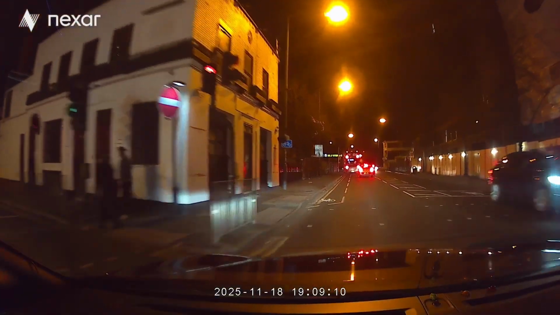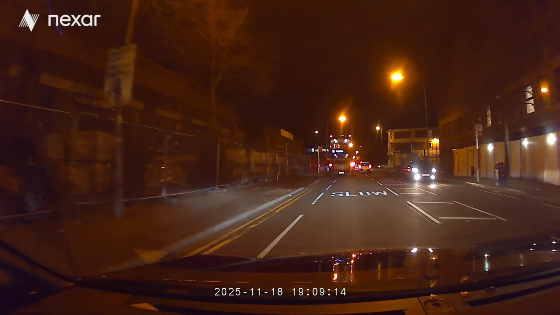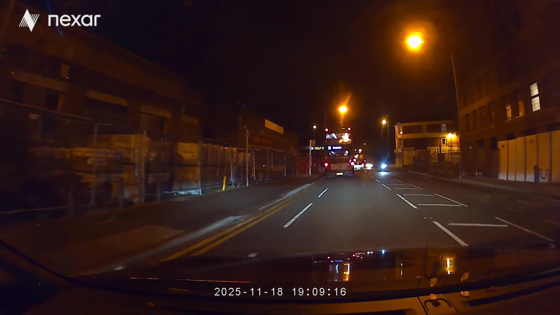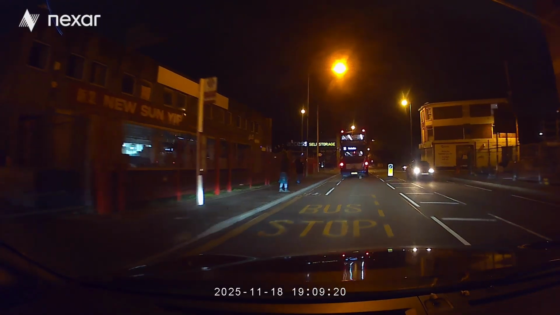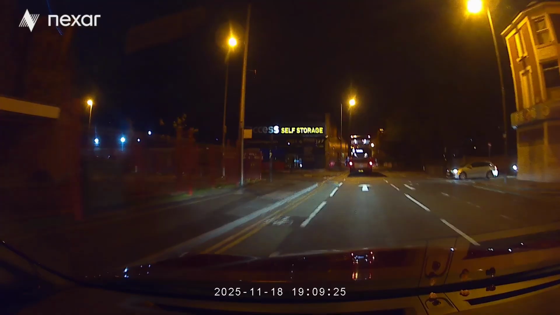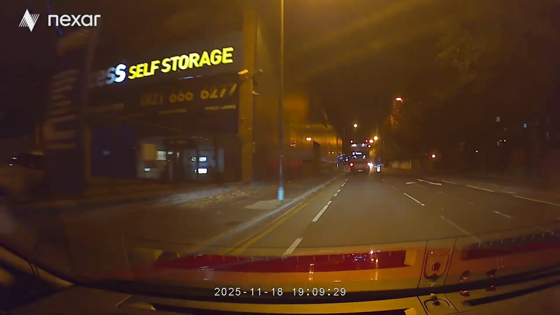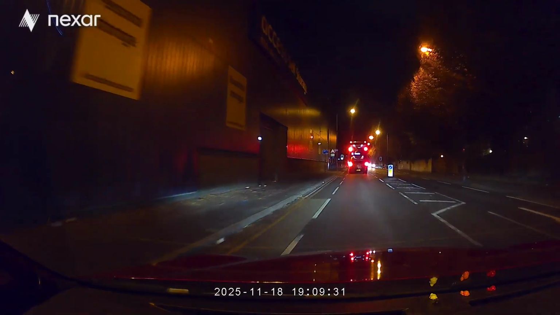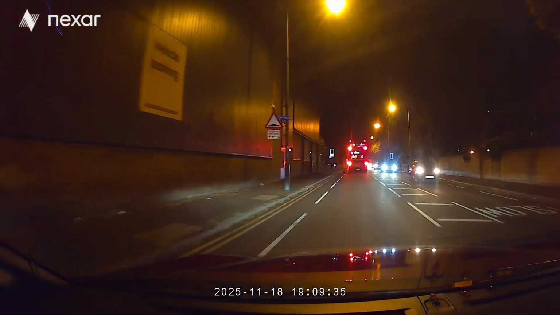I mean, that little bit there around... I can't remember what that pub was called, but that little bit reminds me very much of London, how the road is laid out and how the junctions are very cramped. And there are other junctions in Birmingham these days that remind me more of London. Do you think Birmingham is slightly turning into London?